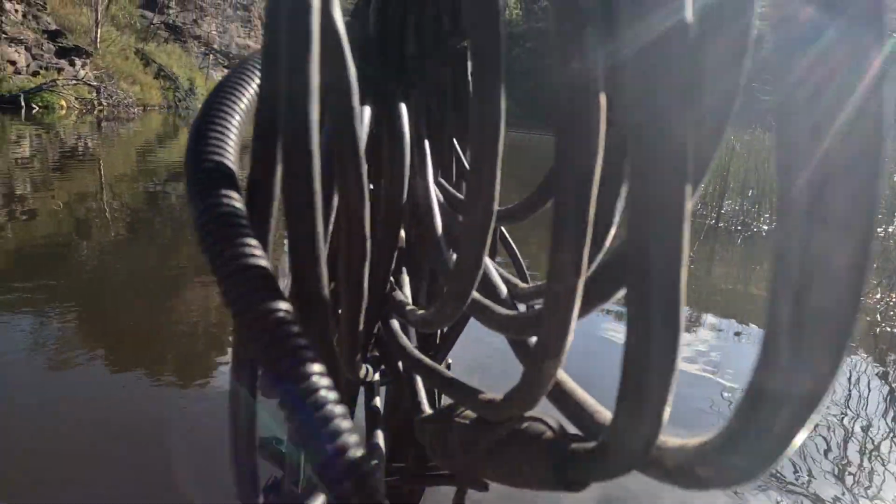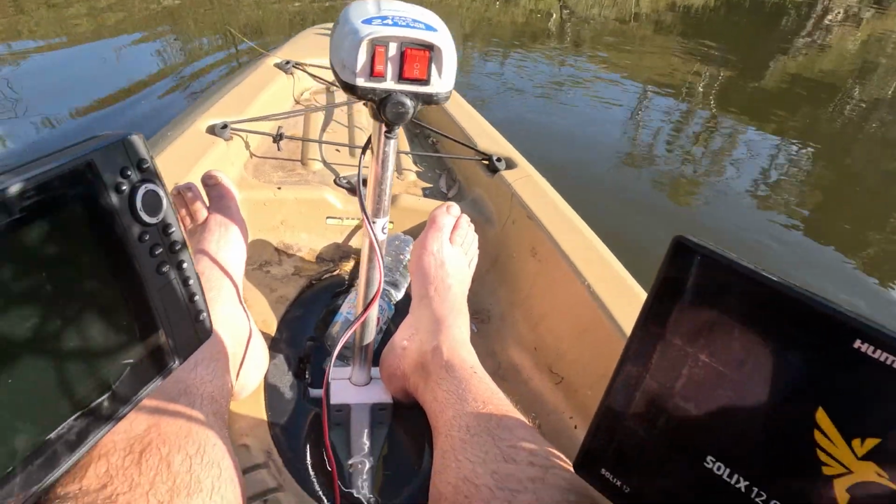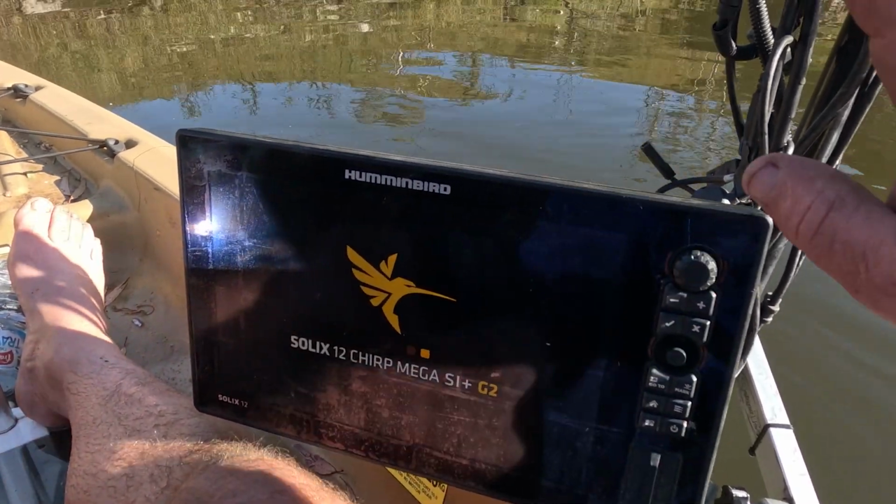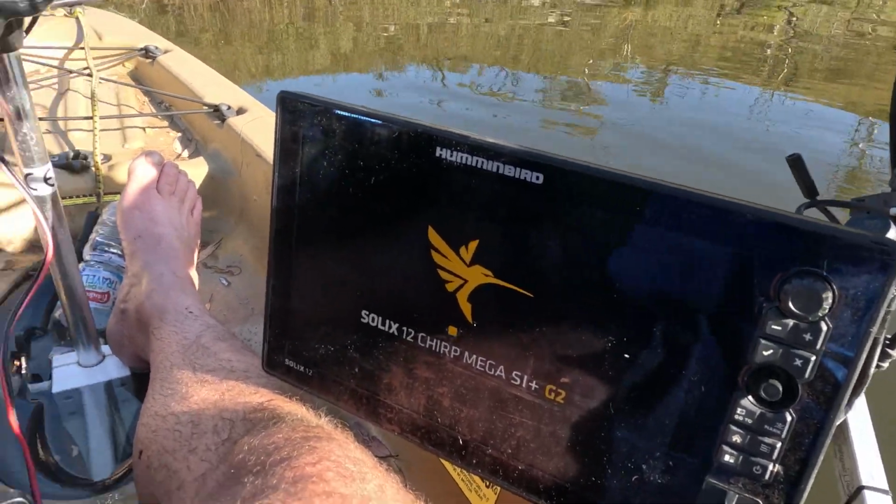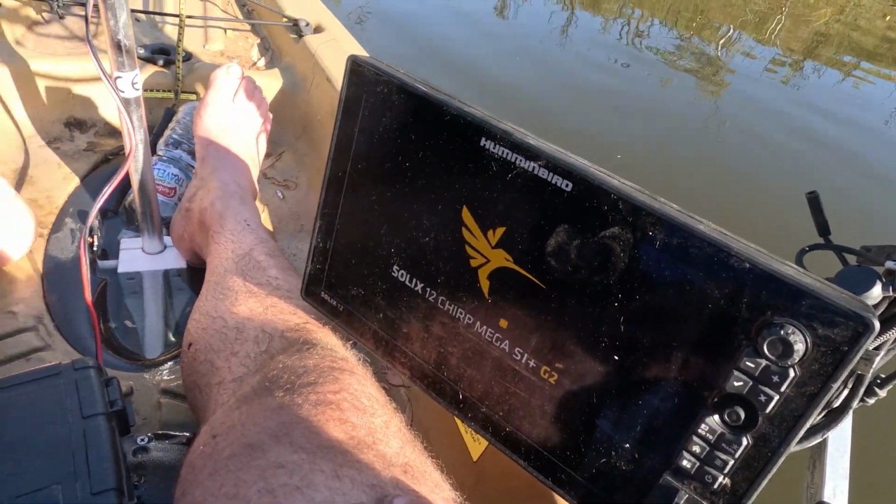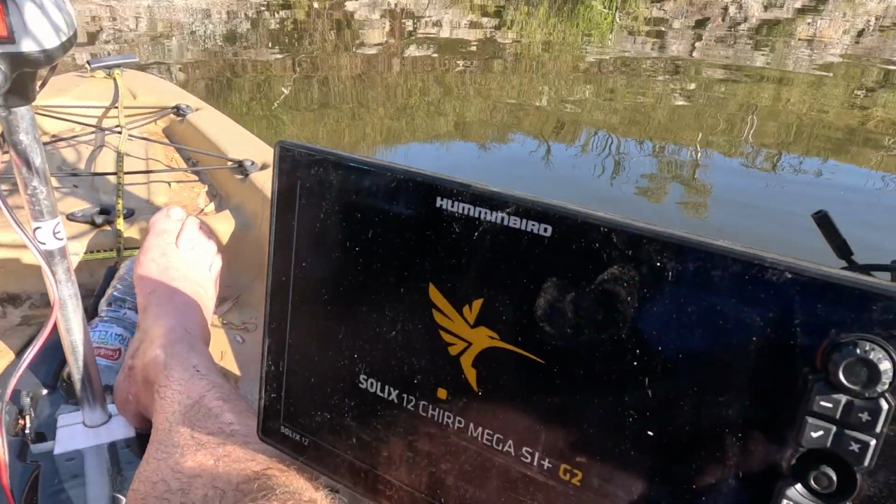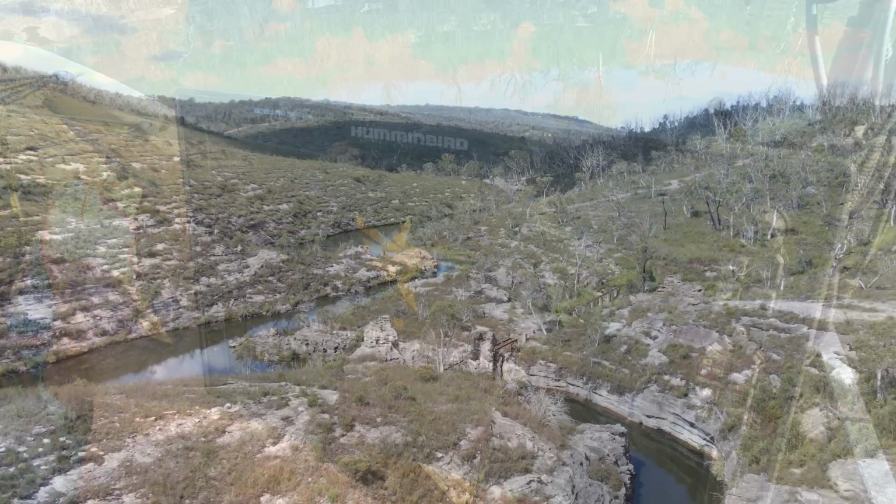So we've just put in the water. We've got our little 12 volt motor that we're using, and we're really just using the Solix X12 today. We've got our live scan, down scan, everything 360, everything on this one, so that's really good. I have got the Helix 9 here as well, but to be honest, that's just a backup. It's a beautiful little spot, absolutely gorgeous. Just to go kayaking is absolutely lovely. So once we're loaded up, we'll get going and I'll explain what all the different settings mean.